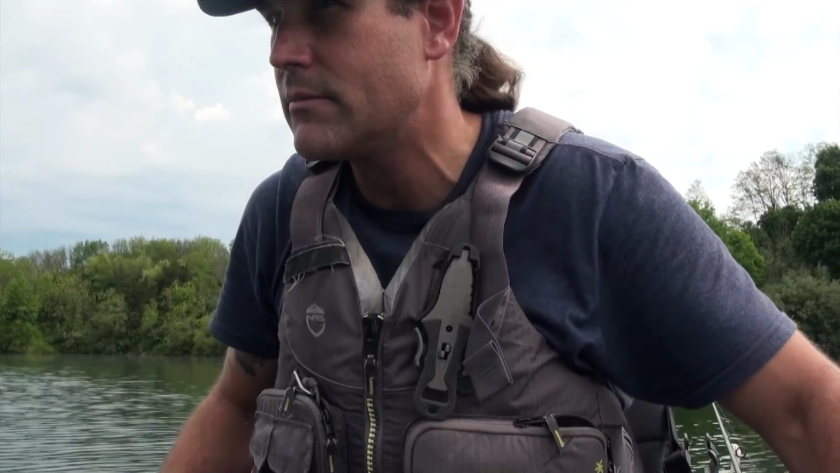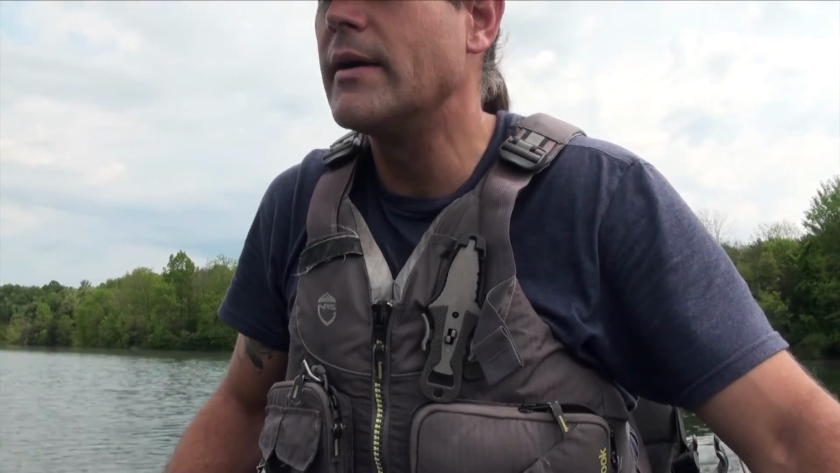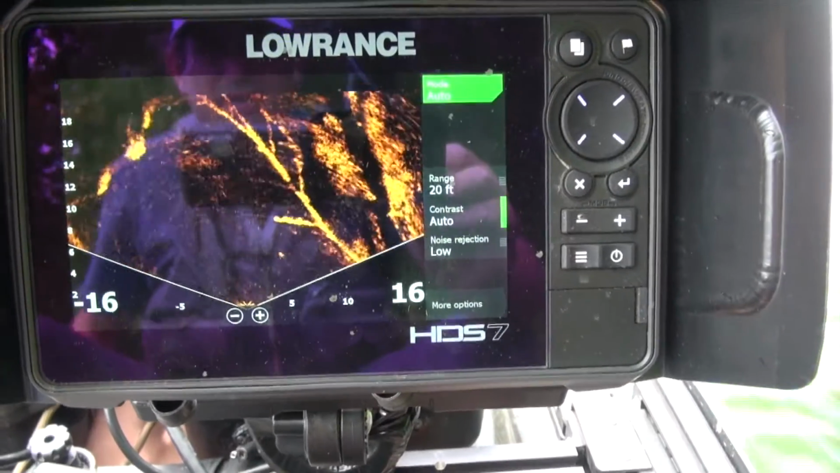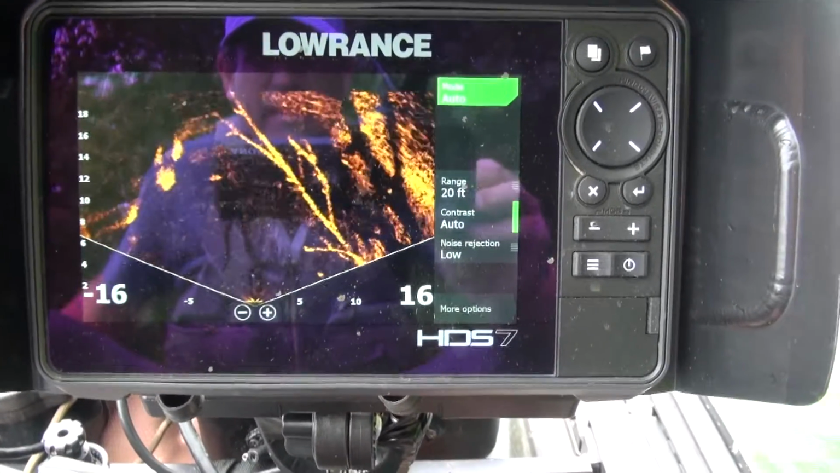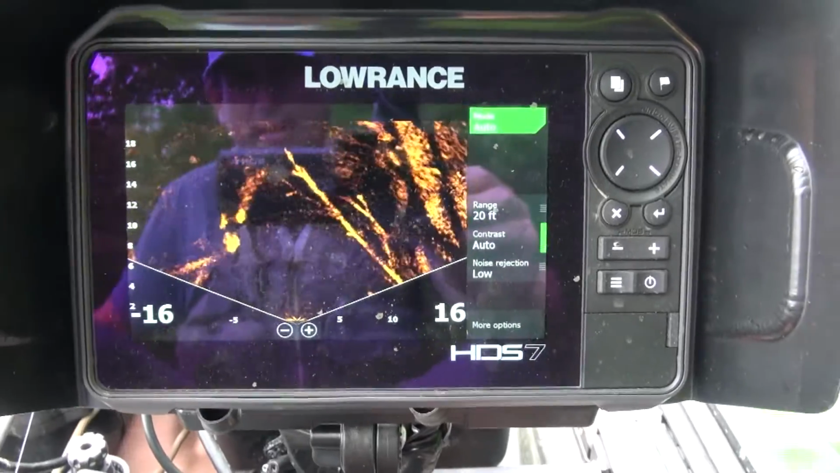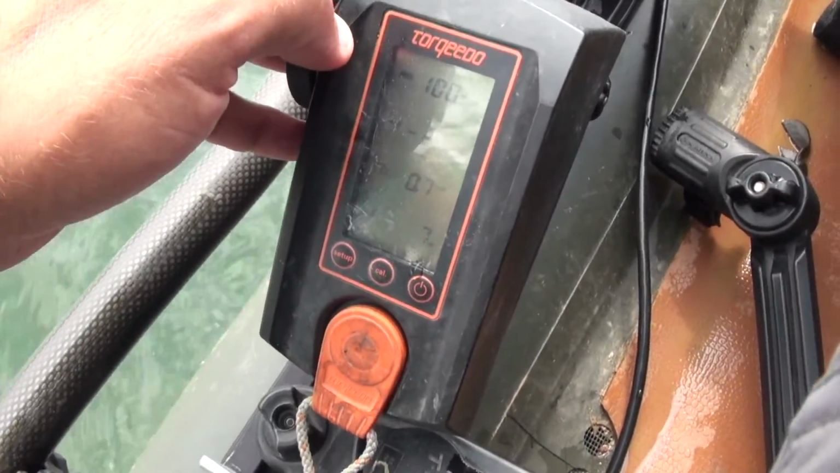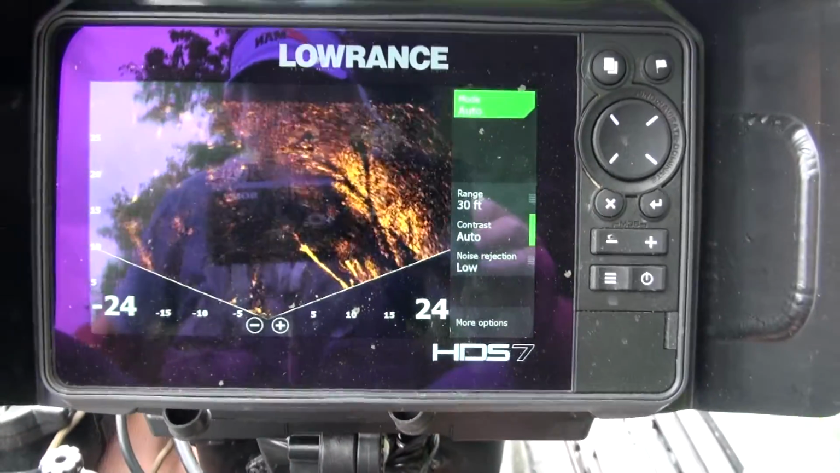I'm actually out in water that's too deep for this to make any sense. Let's go find some grass in maybe 6 to 8 feet. That's a beautiful shot of a tree, and I'm moving at a very slow rate of speed. I got like 3 watts going on the Torpedo, and I'm just sort of scanning as I go.